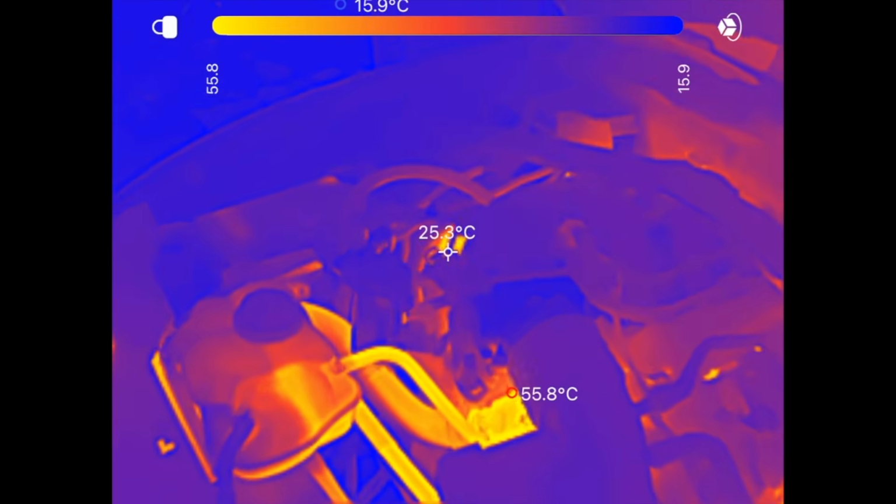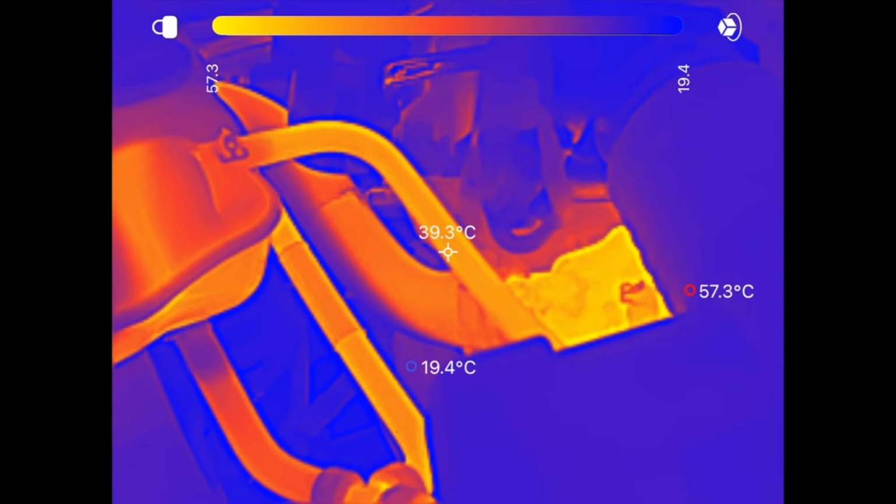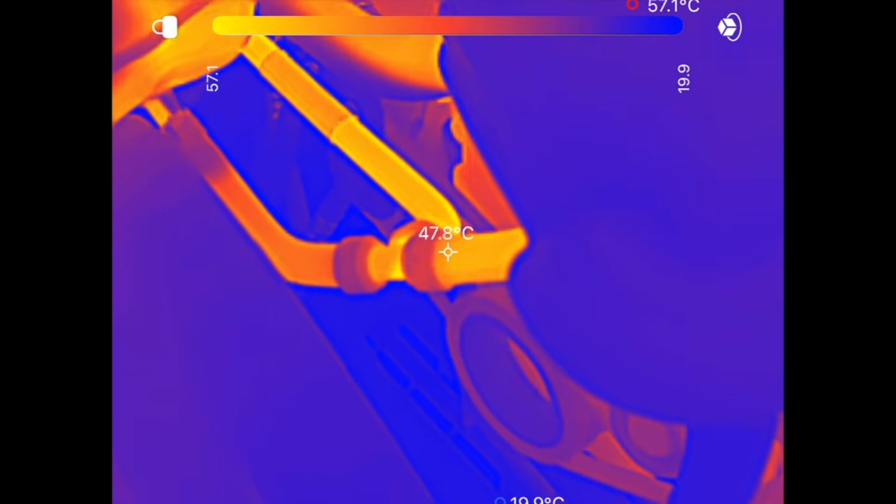Back to the engine bay, we've heated up a little bit more now. You can see some of the coolant pipes are starting to glow a bit orange. Thermostat might be open now. It's up at 48.8 degrees. That'll get hotter. The coolant tank will get hotter as the car goes.